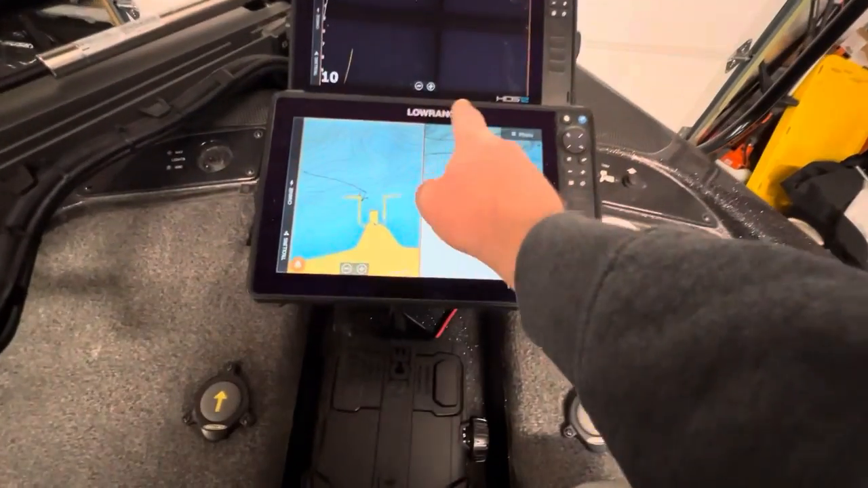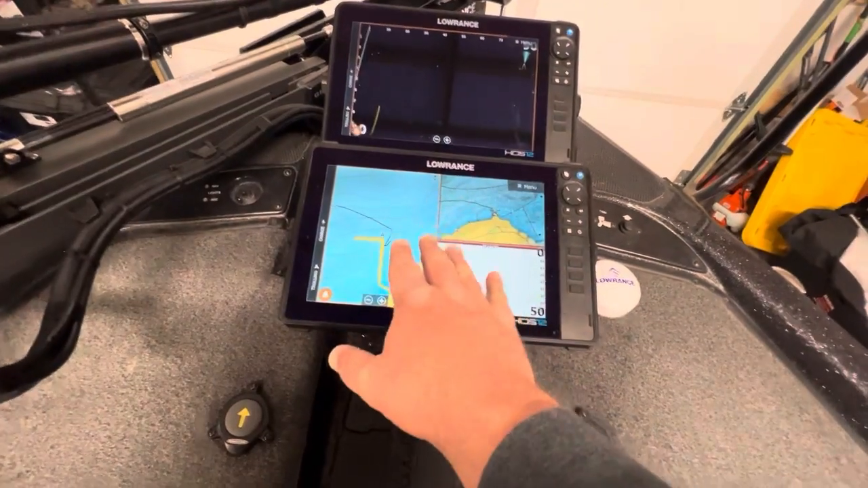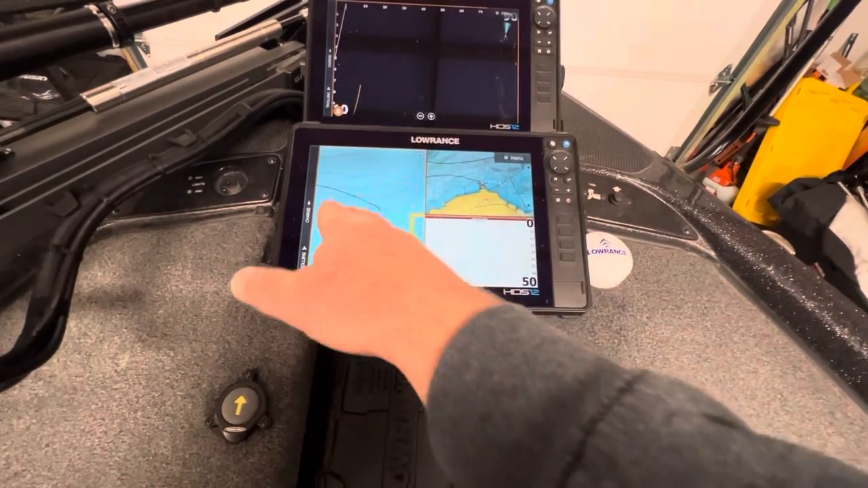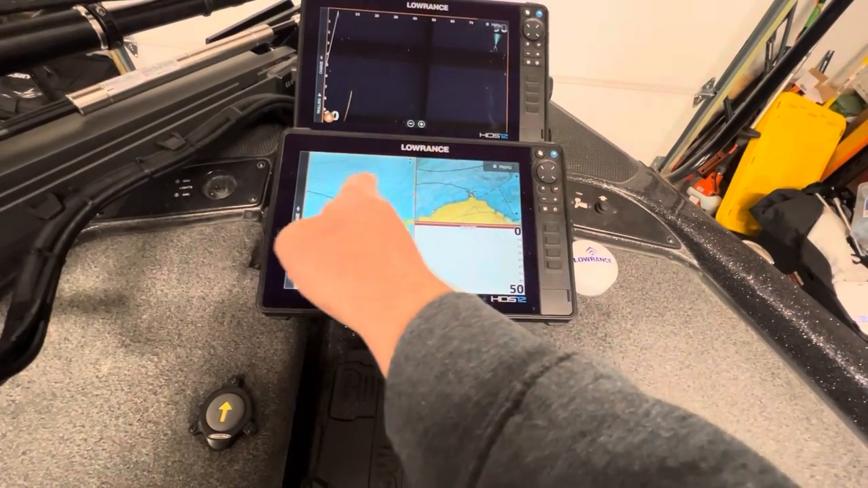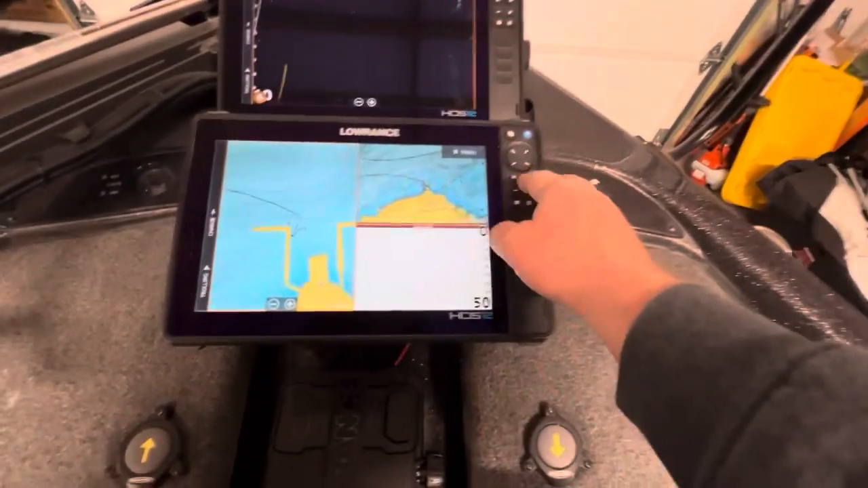But the reason why I have 2 different maps is this is essentially my fishing map. And then this is my navigation map. So this map I have zoomed in. All right. So that allows me, like if I'm working a certain piece of structure, I can follow the same contour lines very exactly. Okay. And then over here, this one is zoomed out.